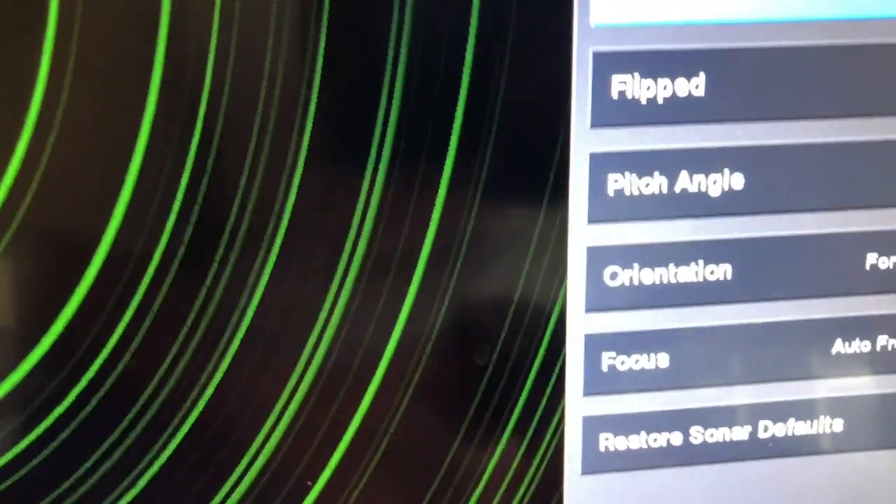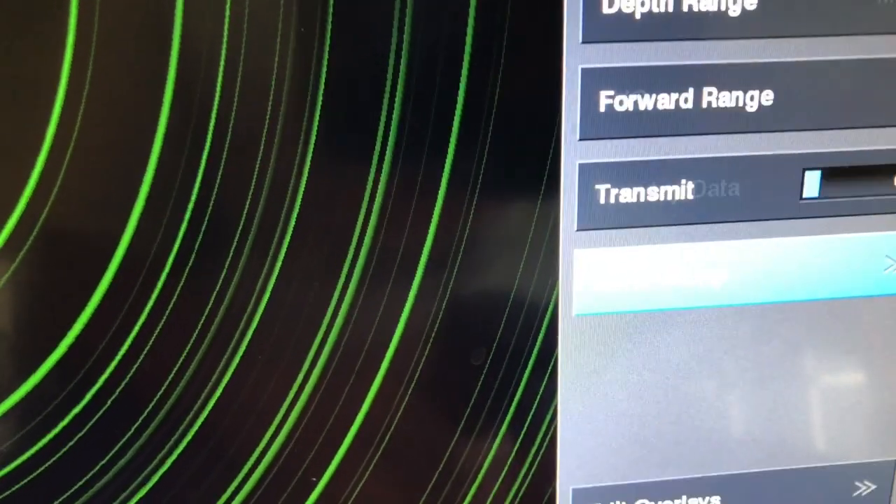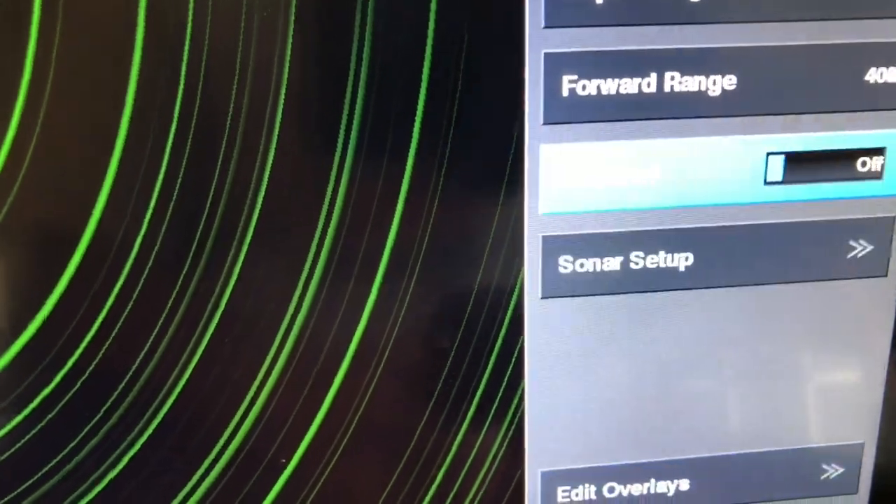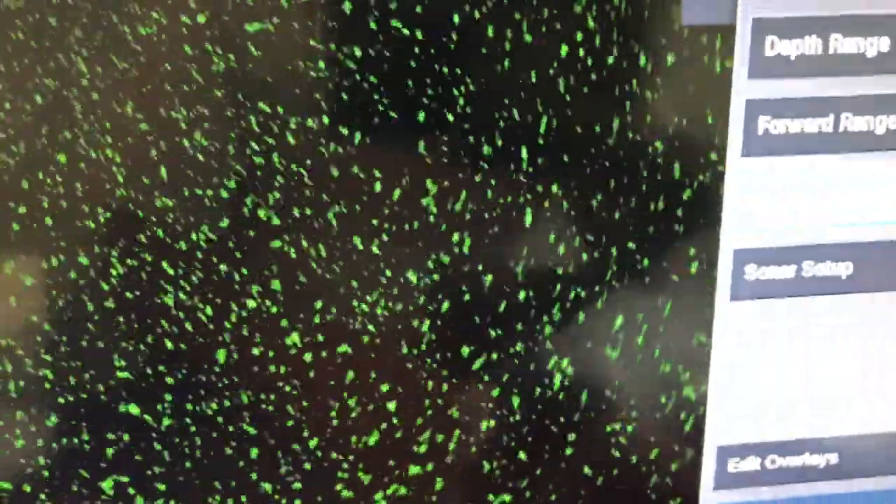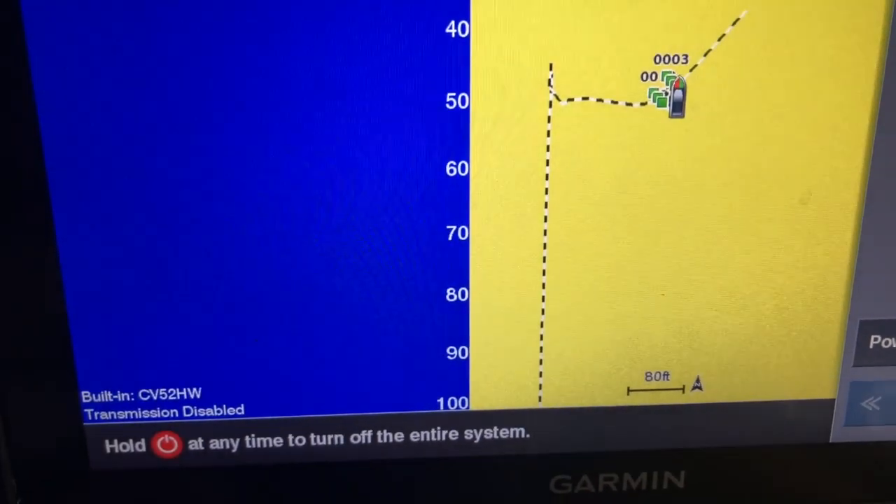Now let me go back in here and turn transmit back on, and look what happened. It's working. And that's just all that snow you're seeing. That's nothing more than the gain. I can take that out. So you can back that out to nothing. I usually run my gain 58 to 63, somewhere along in there, depending on the water clarity.